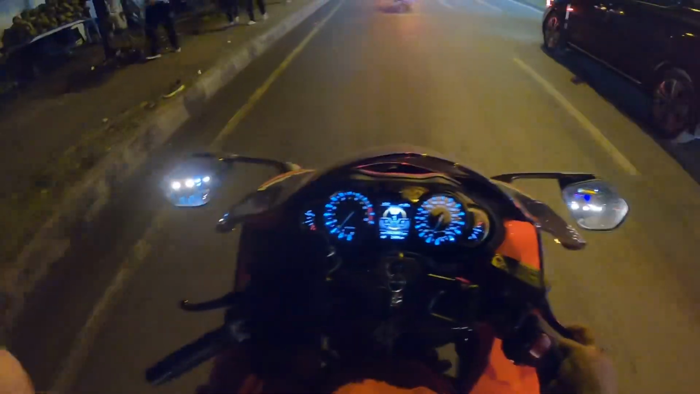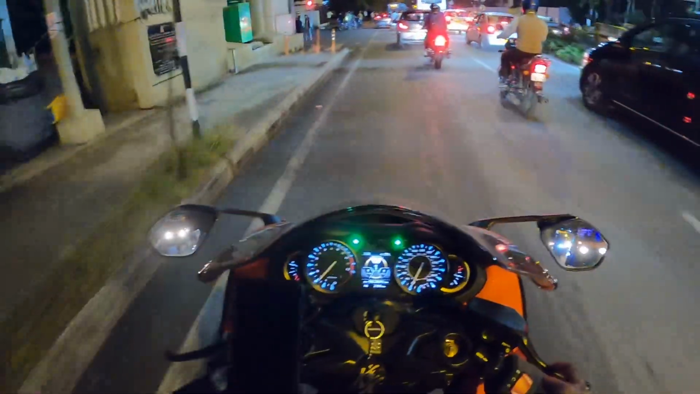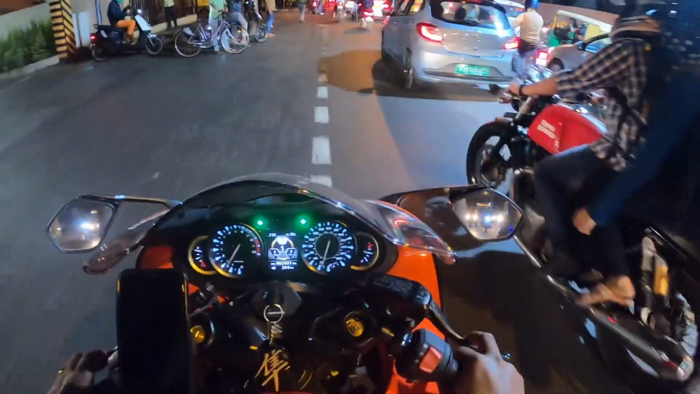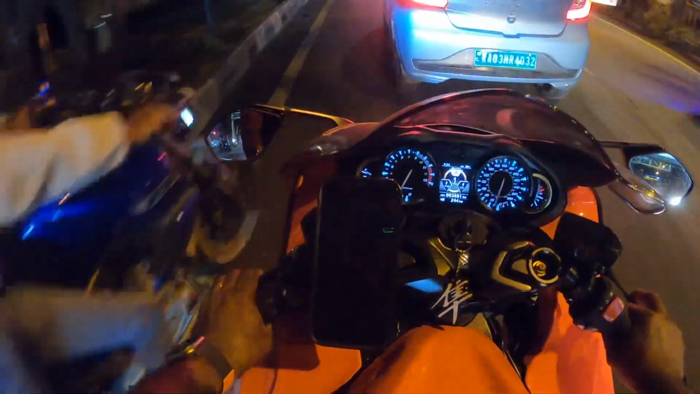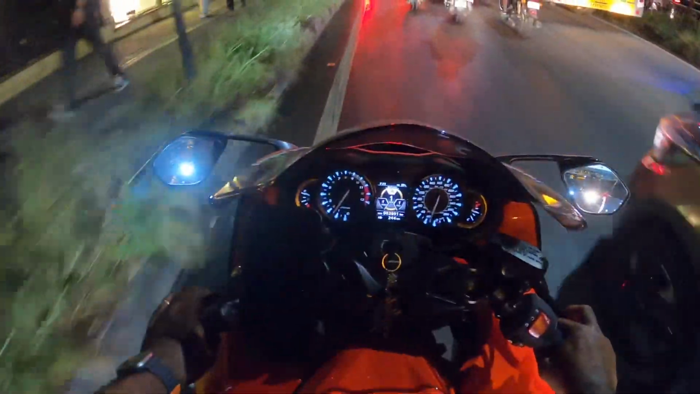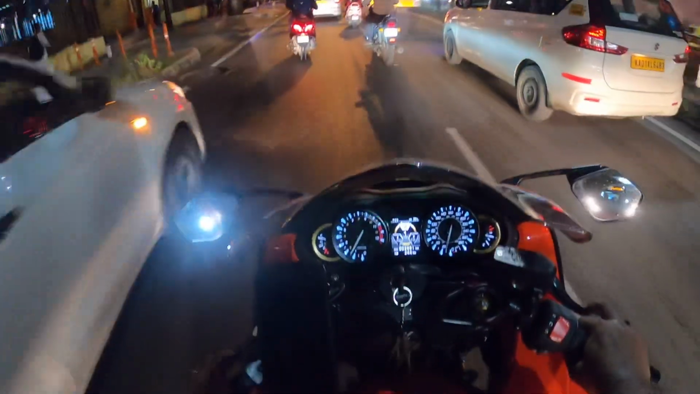I think my view now should be better. The road has to be seen as well as the horizon, and the bike, if it is too much or disproportionate, it may not look nice. I think the bike is more now.